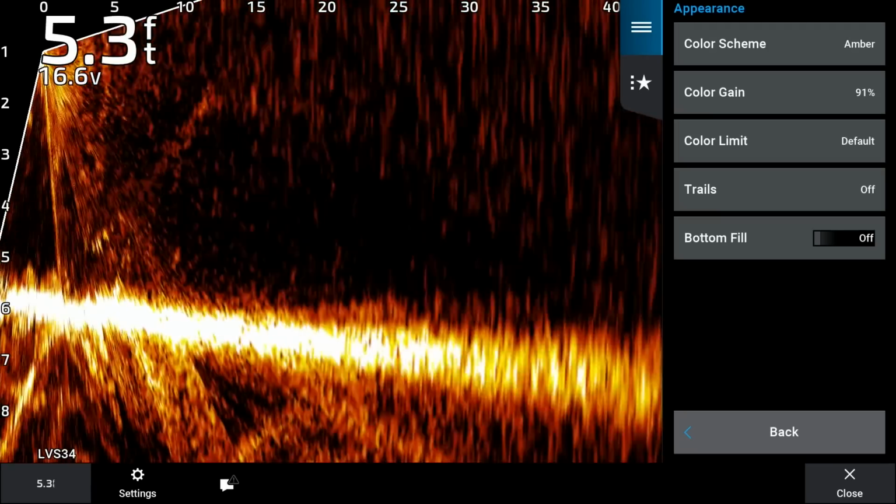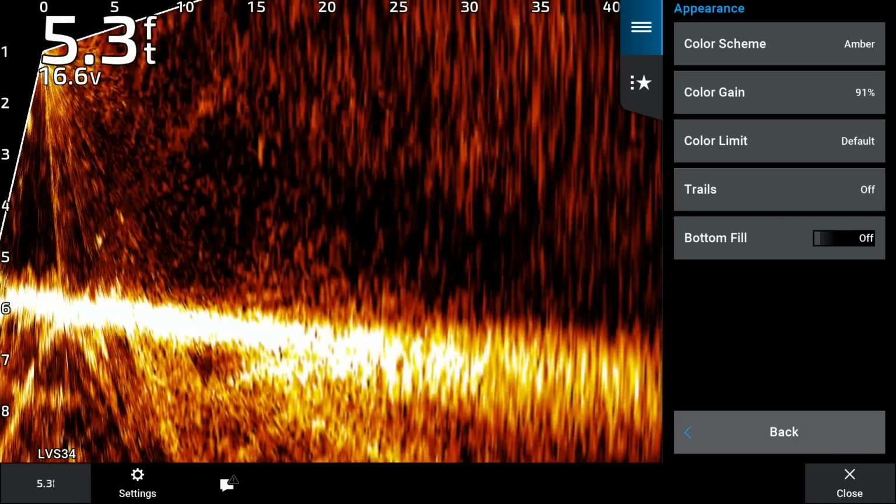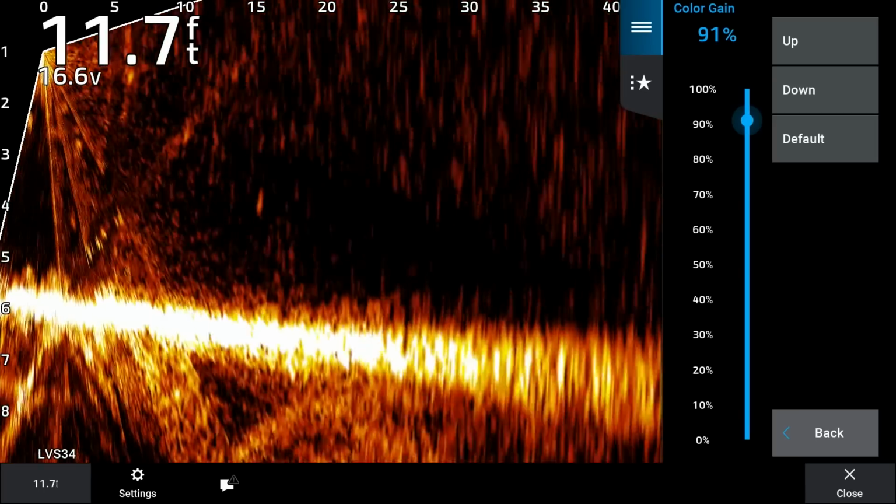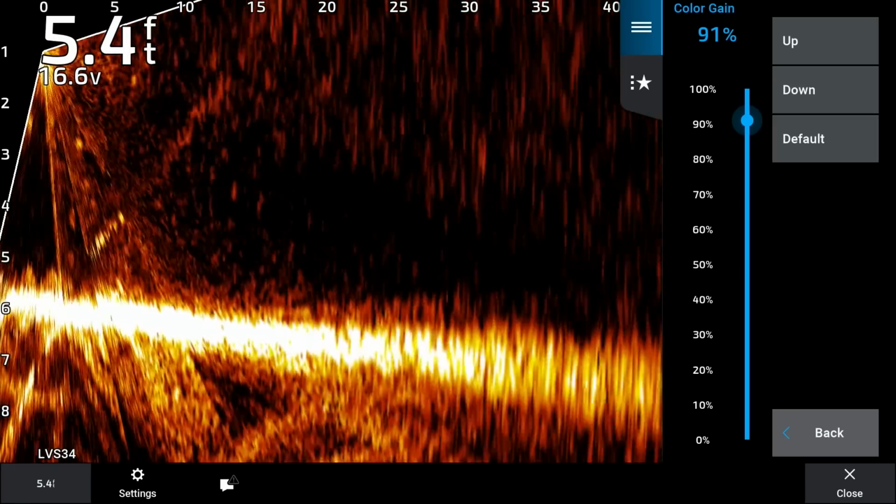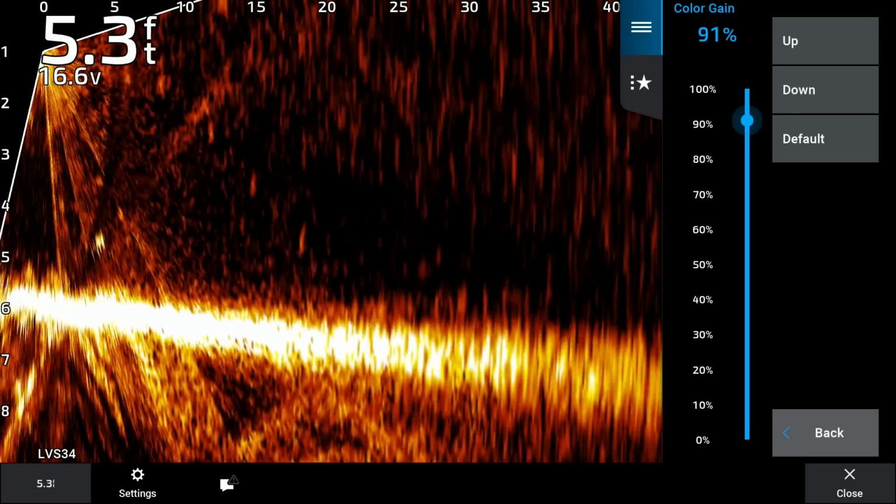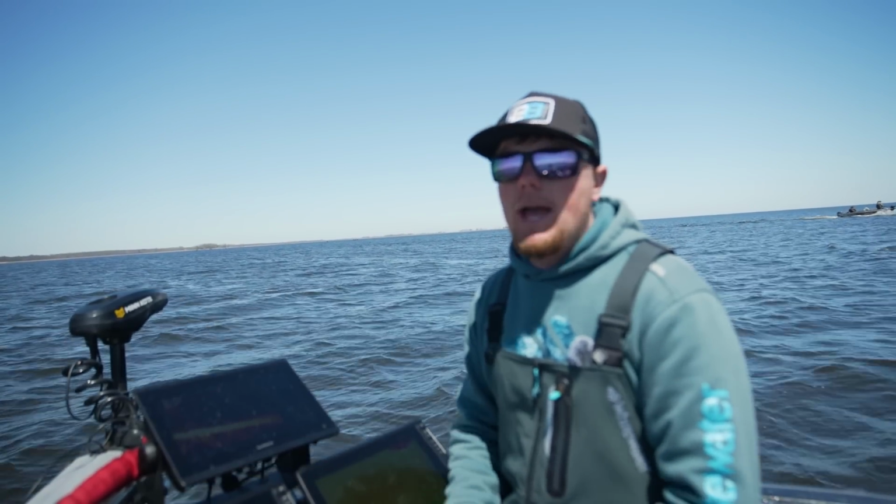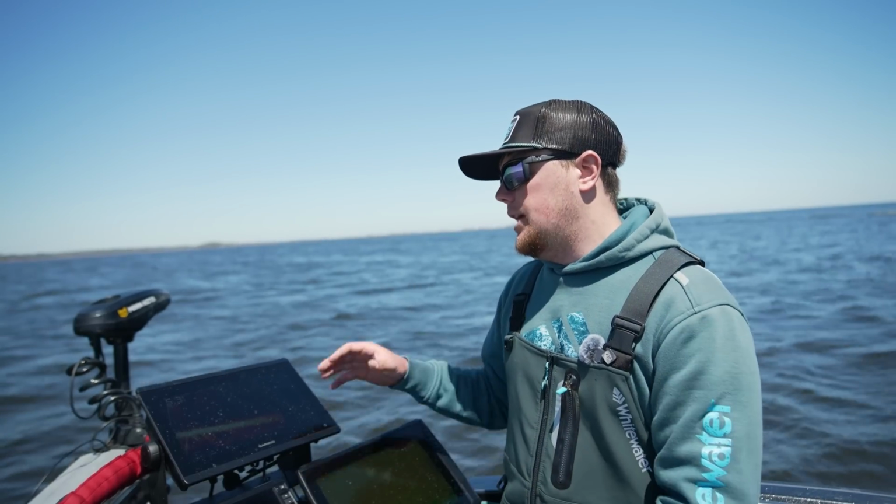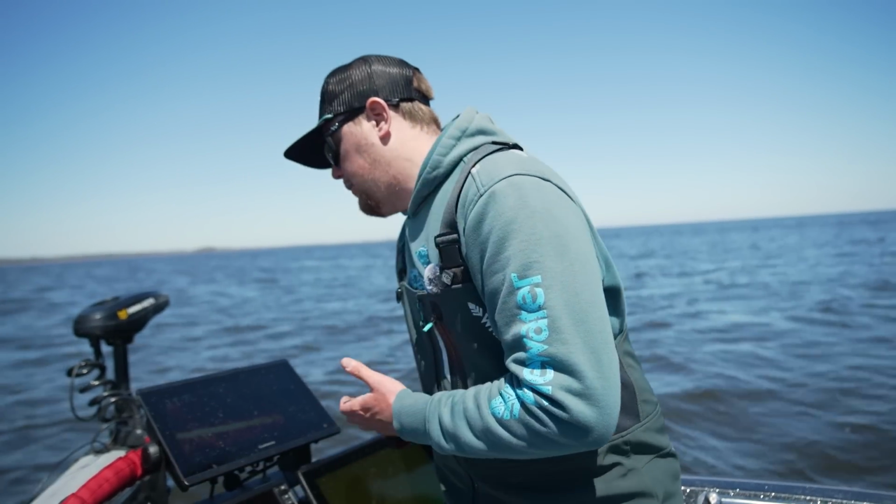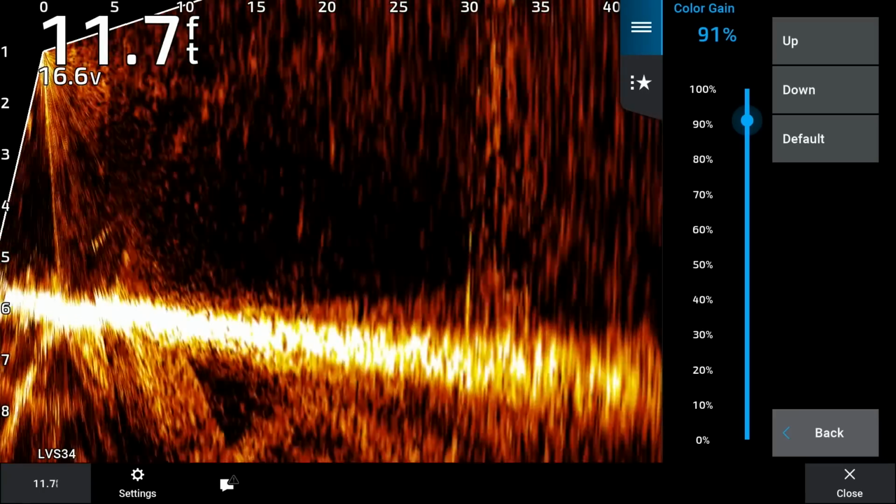If you notice, I'm running my color gain much higher than my actual gain on the unit. Right now I have it at 91%. Sometimes on days where I'm not fishing a hard bottom, I'll crank that up even more. That way I can really see my bait going down. I don't have to look real hard, depending on what I'm throwing. Today I'm throwing a 1/4 ounce jig. It's not gonna show up as well as a 3/8 ounce jig or a 1/2 ounce jig on a Livescope. So I like to really crank that color gain up. Most of the time I am running that color gain up past that 90% range. That's just something that I have found that works for me.